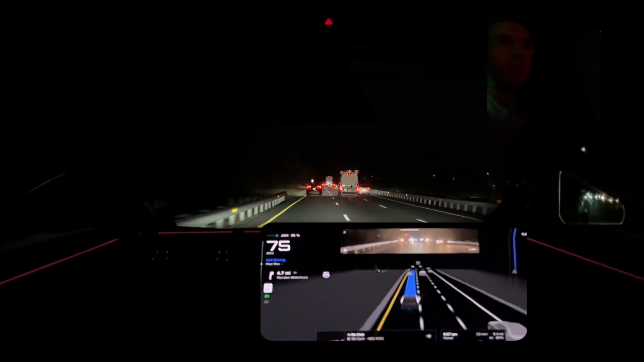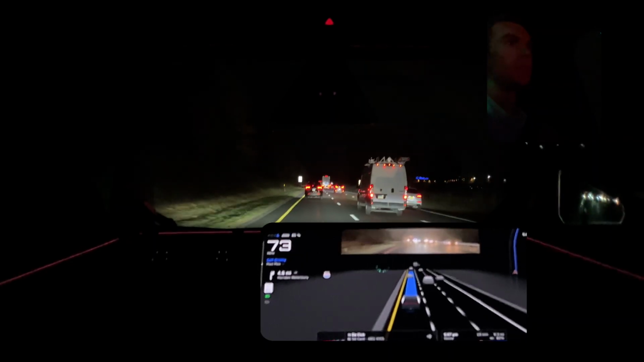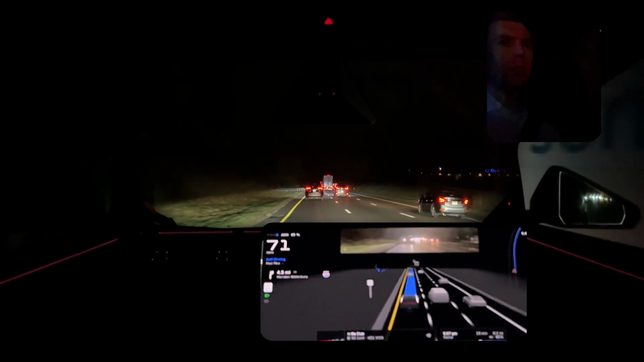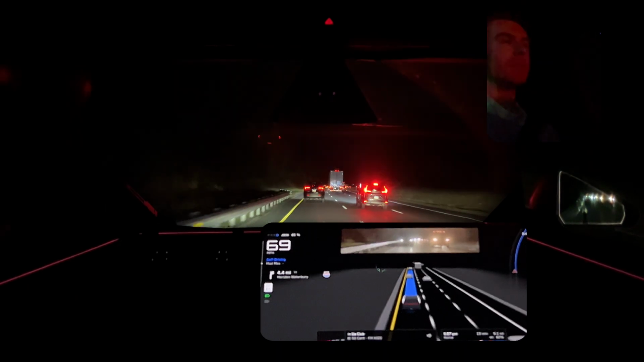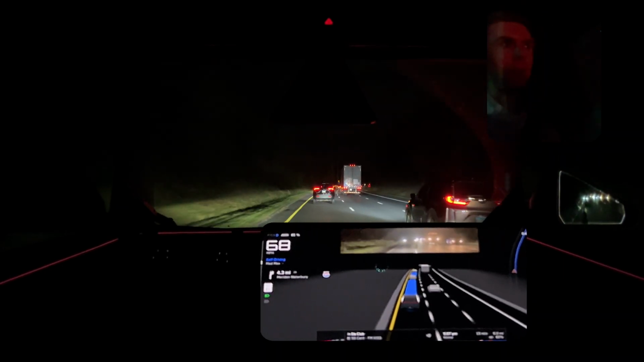Anyways, FSD undertook the 18-wheeler rig in the leftmost lane and back into Mad Max mode. I mean, we never left Mad Max mode, but just the embodiment here is the speed.